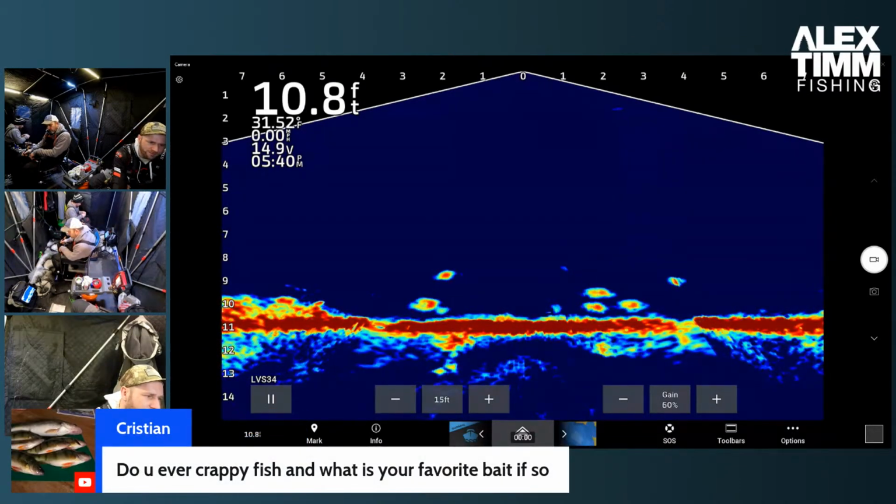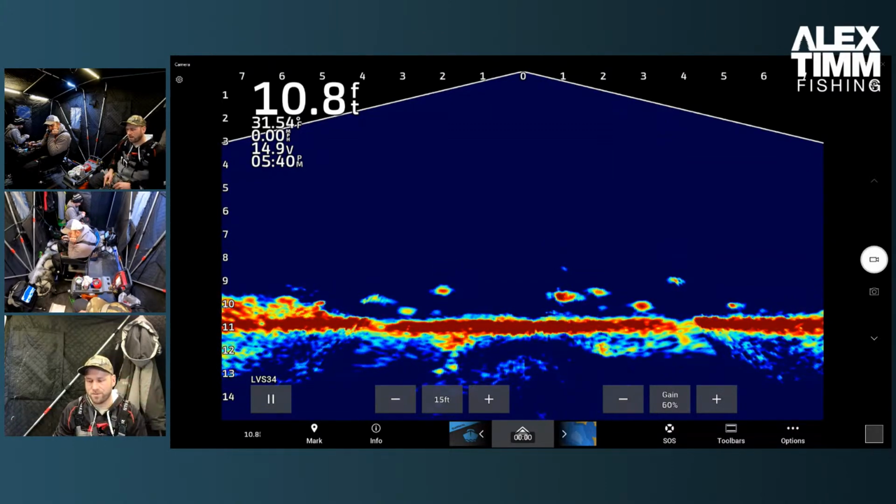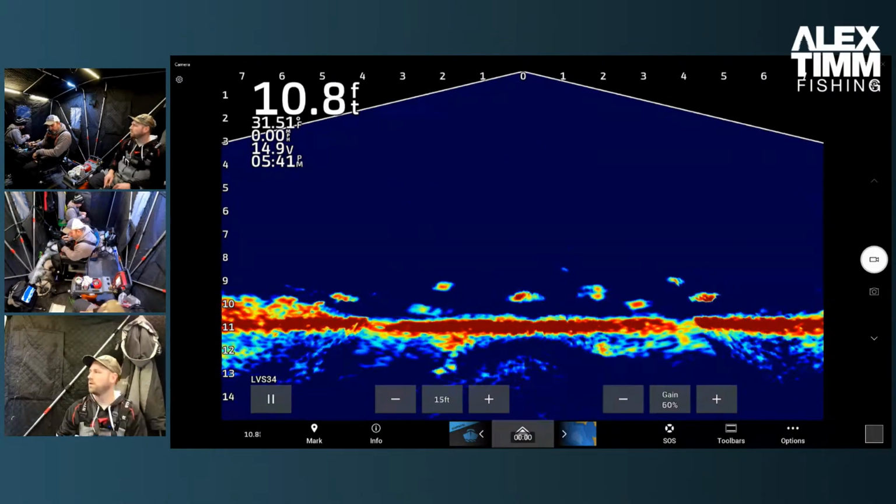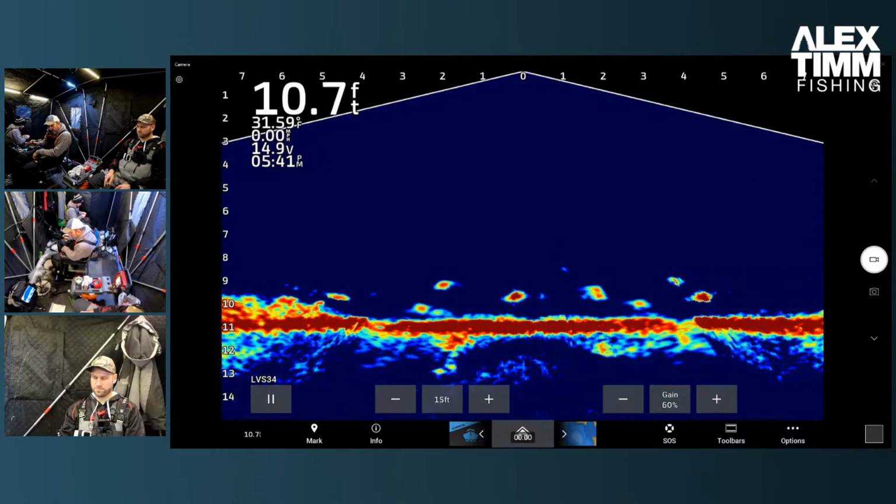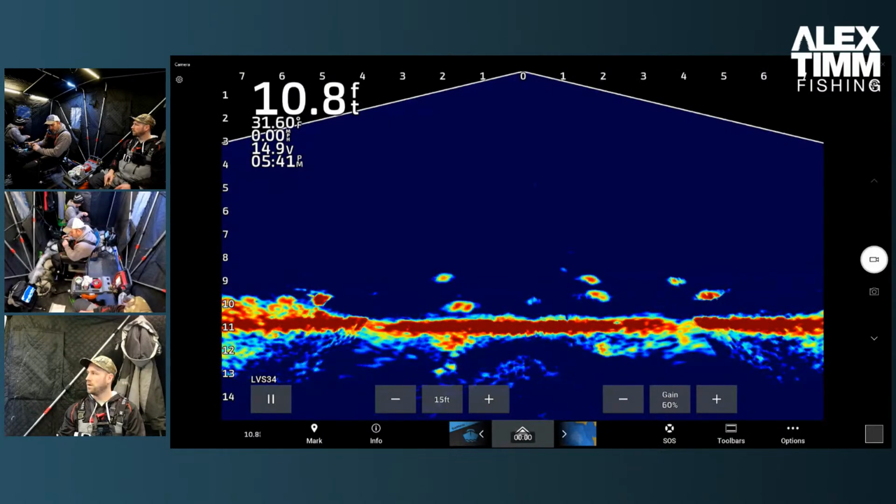Do you ever crappie fish, and what is your favorite bait if so? Yeah, we're crappie fishing right now. Favorite crappie fishing bait for ice? Oh, John, what's yours? I guess 50-50 between waxies and crappie minnows. Yeah. Kyle? Favorite crappie bait? Usually plastics. Plastics? What kind of plastics? Usually Euro tackle with the gamma scuds or I think they're called like the crazy critters or something. Nice. On usually like a tungsten jig. There you go. But the pinhead minnow's been doing a lot better.